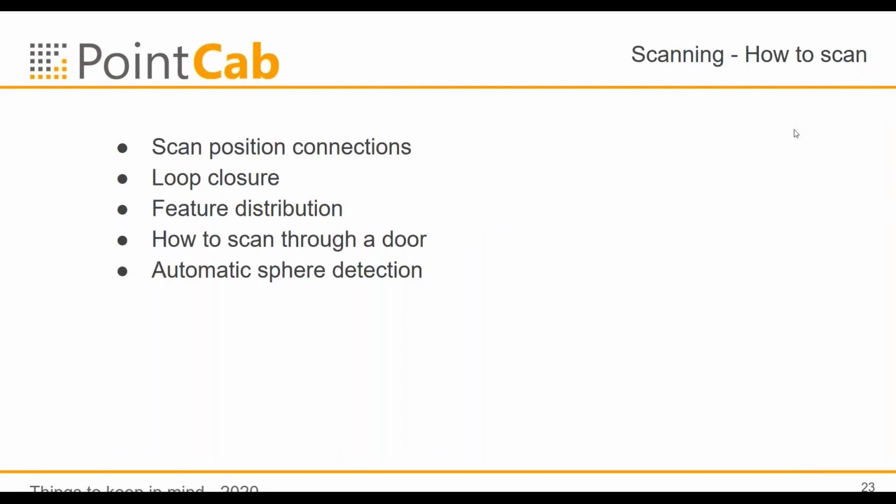Then let's talk about the scanning itself. Now, this is the topic we have, and now we are finally here. I will talk now about scan position connections, loop closure, feature distribution, and how you should scan through a door if you are using features. And we have another point, the automatic sphere detection, when it should definitely work.